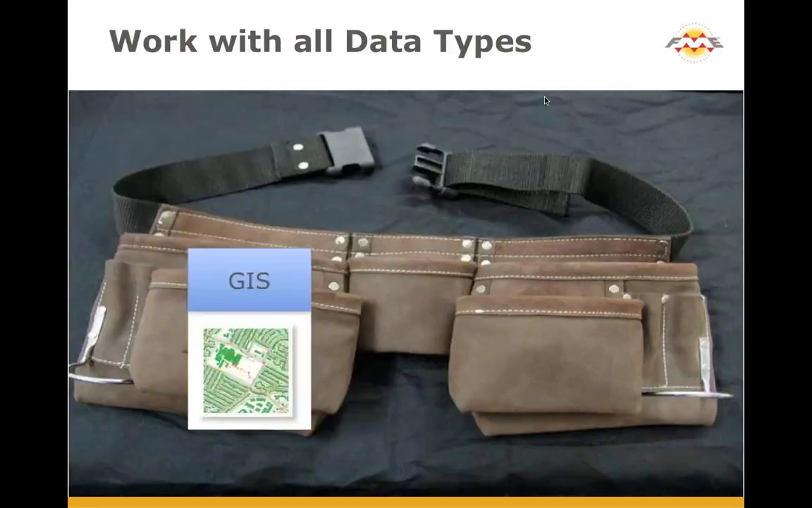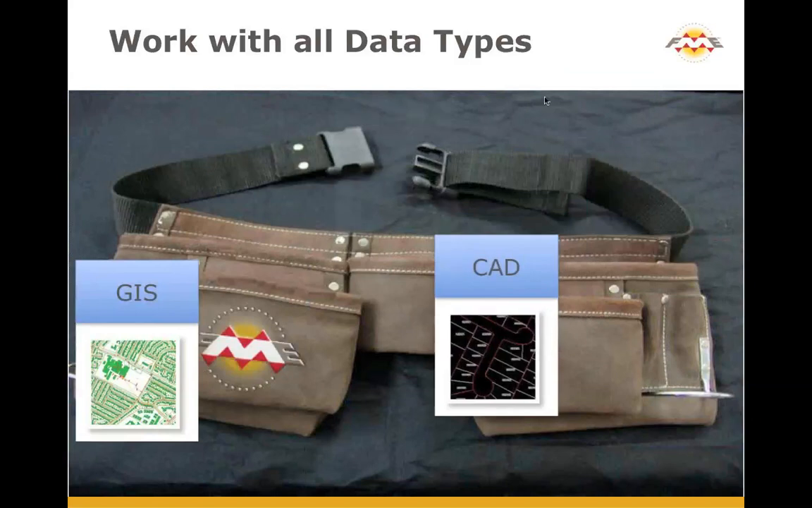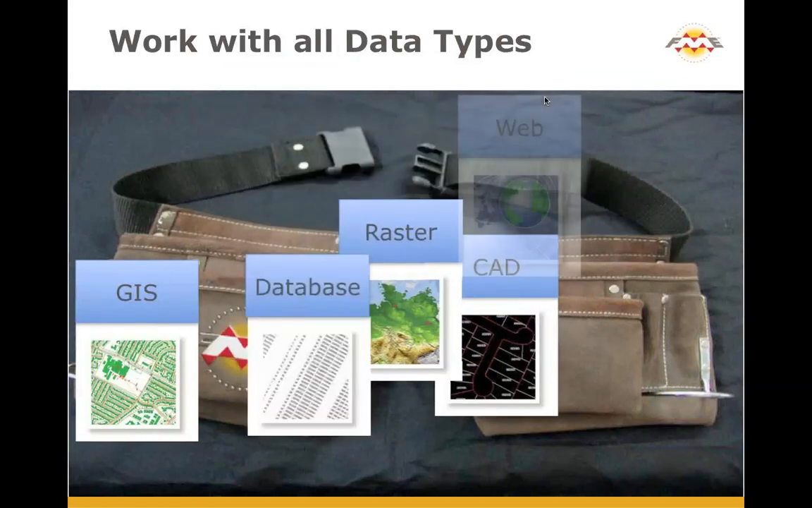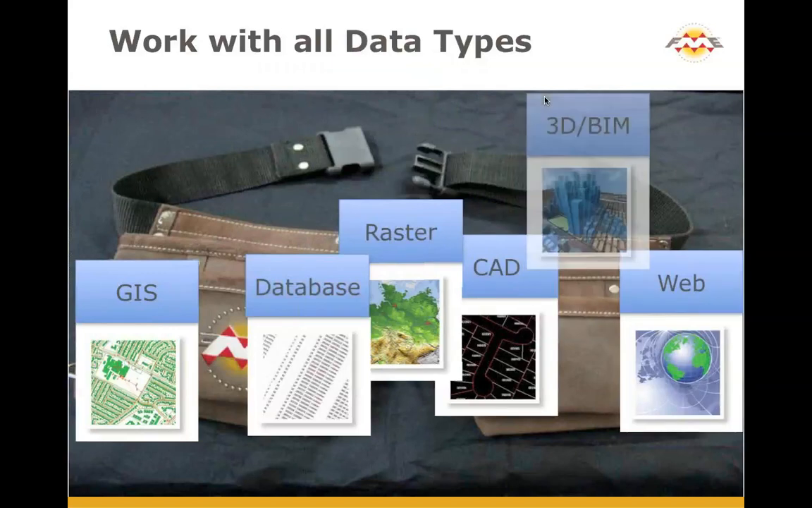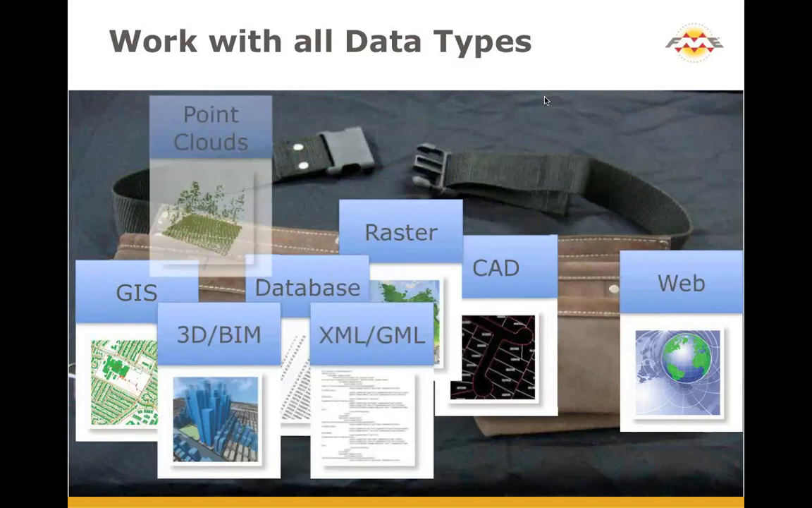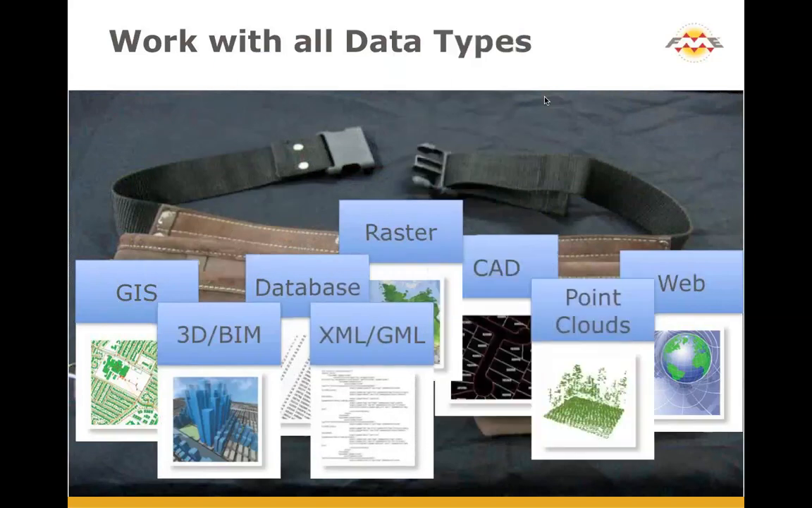So FME is this software that sits between all these different formats. In the beginning it was CAD and GIS. Over the years we've added rasters and databases, 3D and BIM, XML, which Don Murray, my co-founder, loves very much. If you love XML, you can visit our webinar archive and see many of his sessions there. And of course point clouds, which is the purpose of today's webinar.